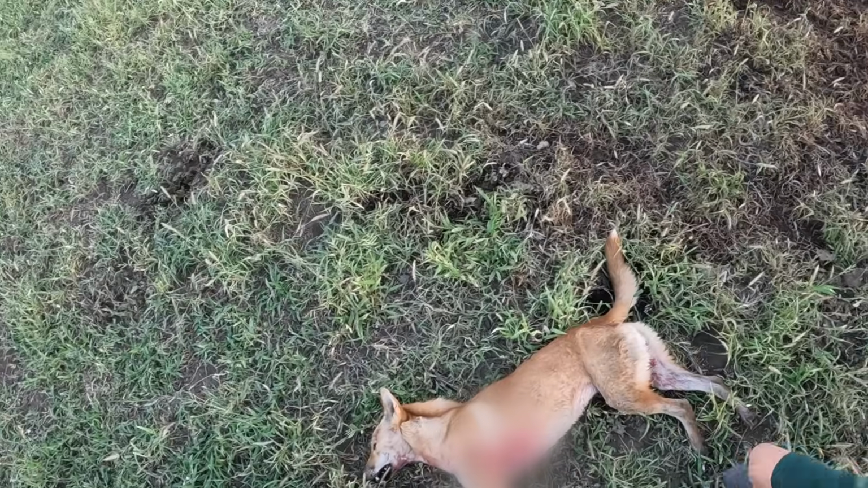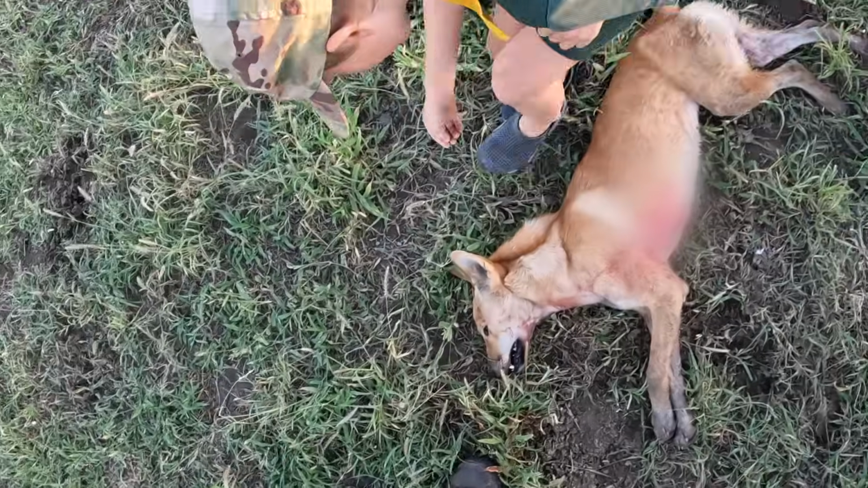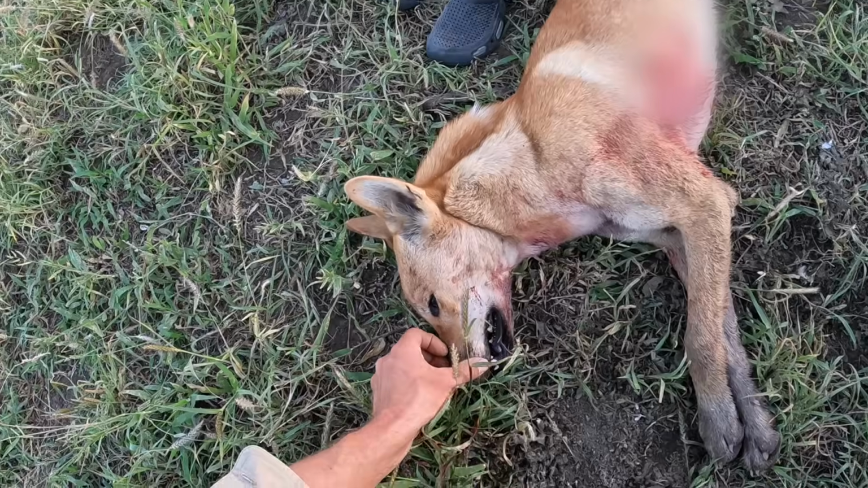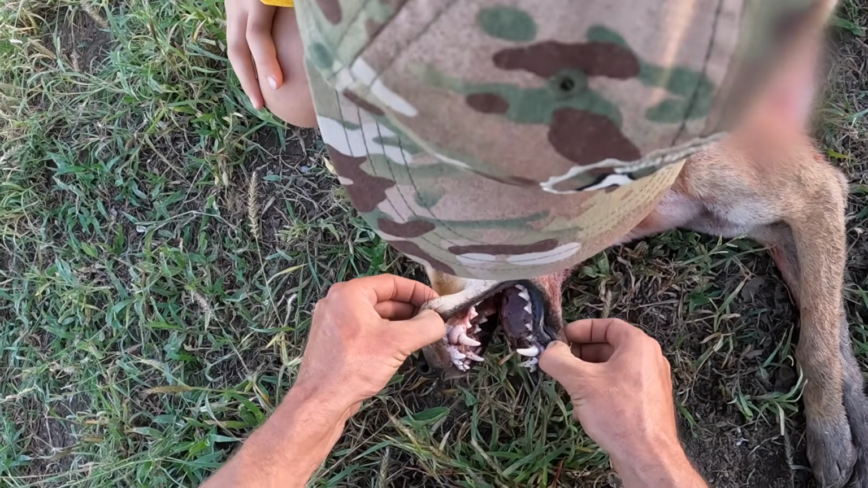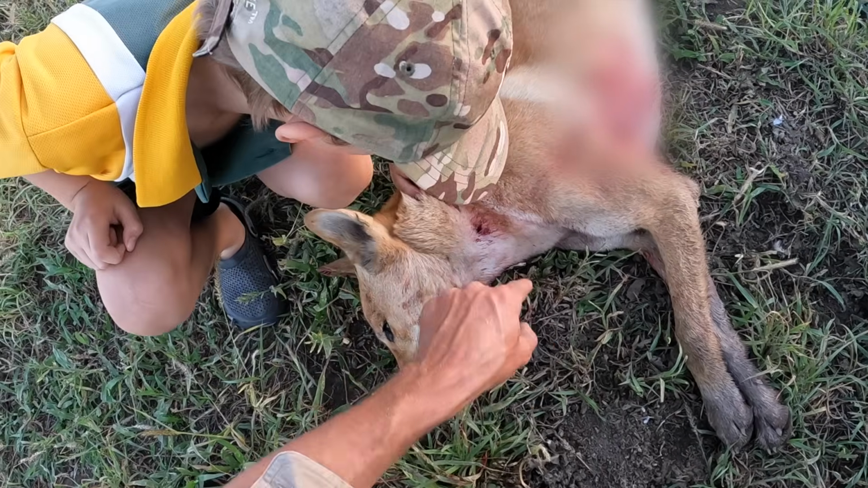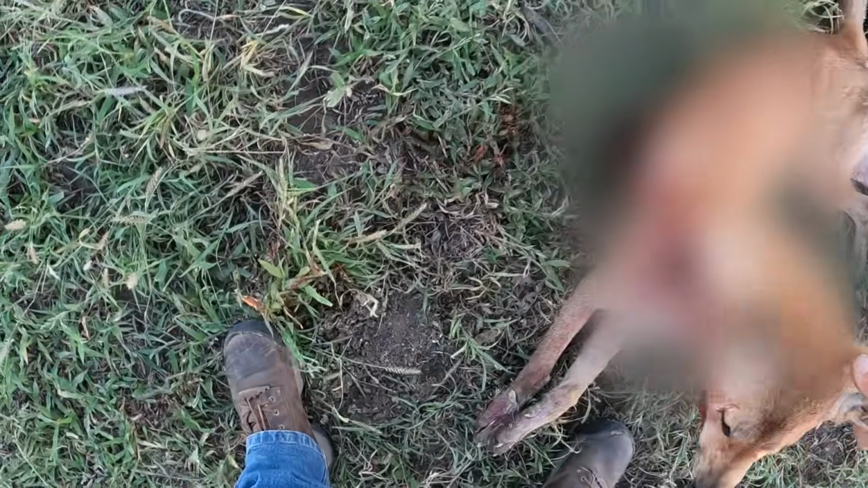He's a pretty big dog, isn't he? Hey, look. Most things I don't see like this. Yeah. There's his mane on his back. Look at his big teeth. Imagine if they got a bite onto you, eh? Well, the first shot's gone right in there, but he must have been angling away, so it's gone in and come out the other side. He wouldn't have lasted long.